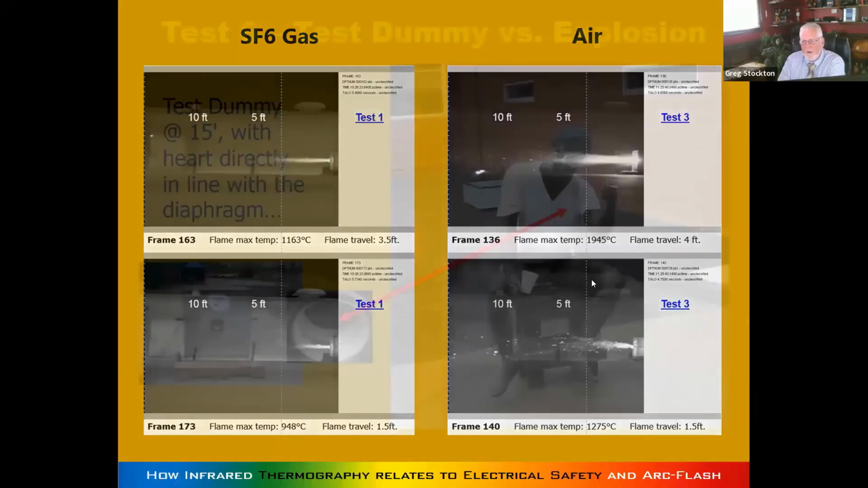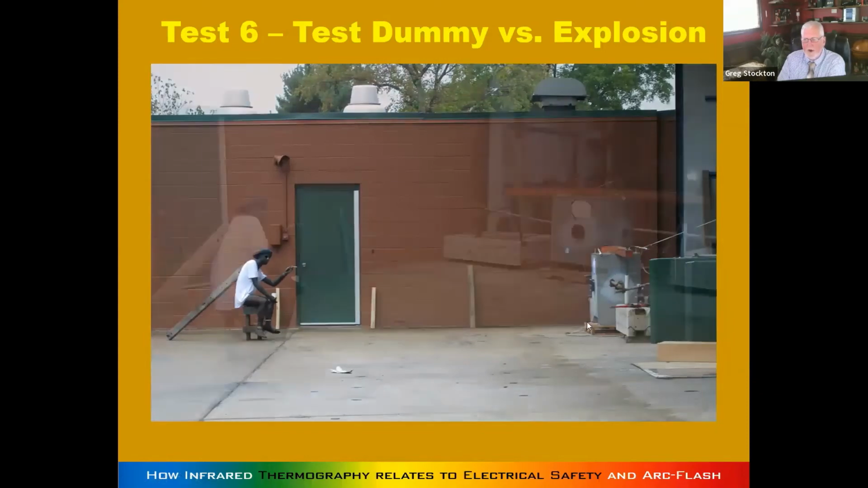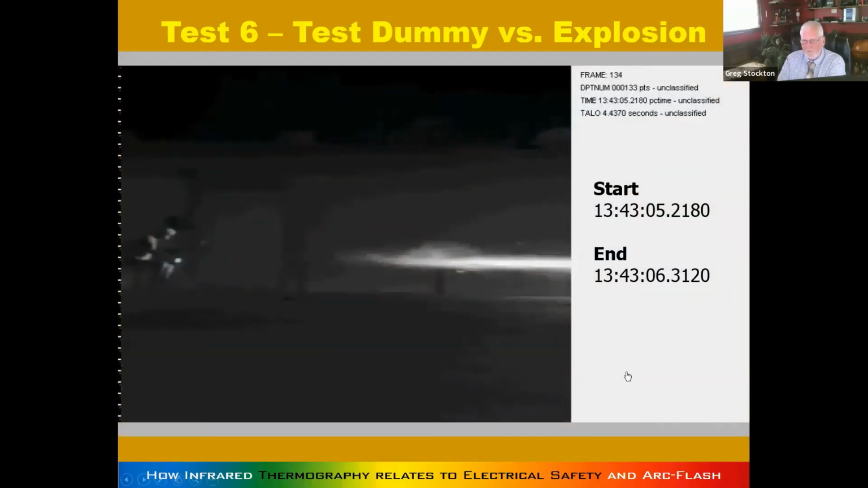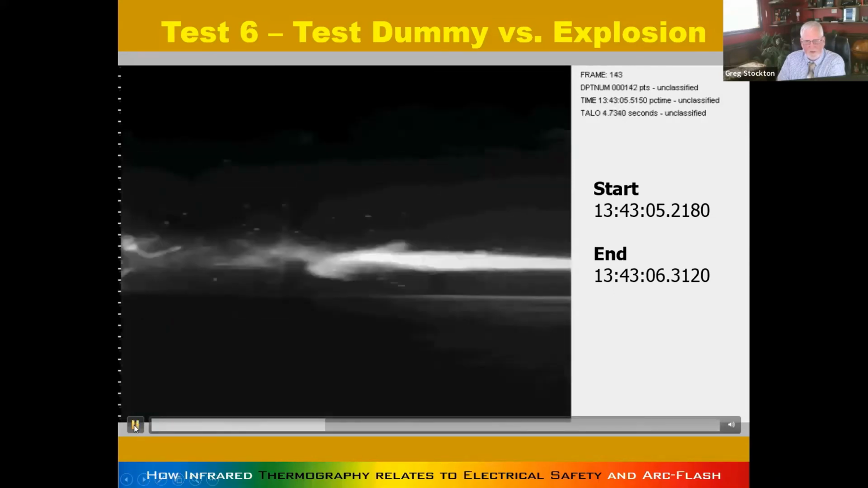Then they did a couple more tests, and this is mainly just to show you the pressure wave thing. They lined this up and shot it straight into the guy's heart. That was the idea there. And so here's that. Again, this is a kind of low quality video. You still see it, boom, just like that.